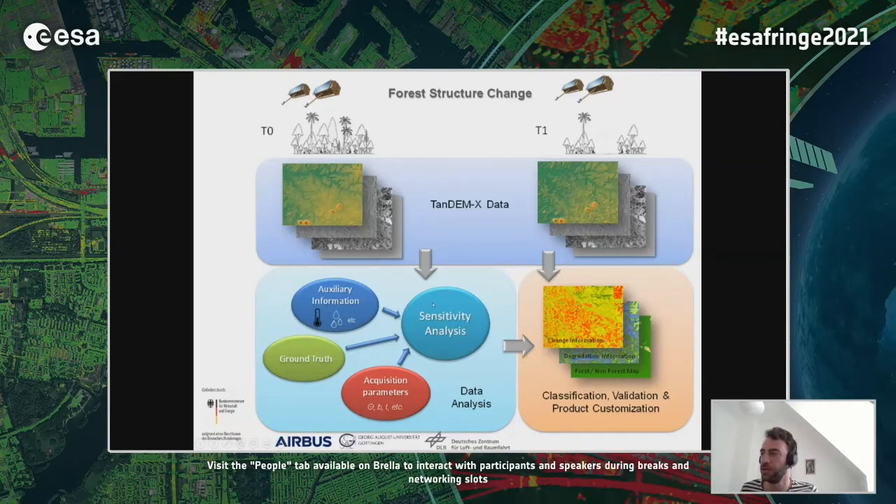Therefore, we did a sensitivity analysis with a few auxiliary information, ground truth, and especially acquisition parameters, which can be retrieved from the TanDEM-X acquisition. Finally, we have the change information with a lot of quality information in the background. As mentioned, we need a lot of ground truth data for that, and therefore the project was associated with the EFFORTS project, which was also responsible for the ground truth data.